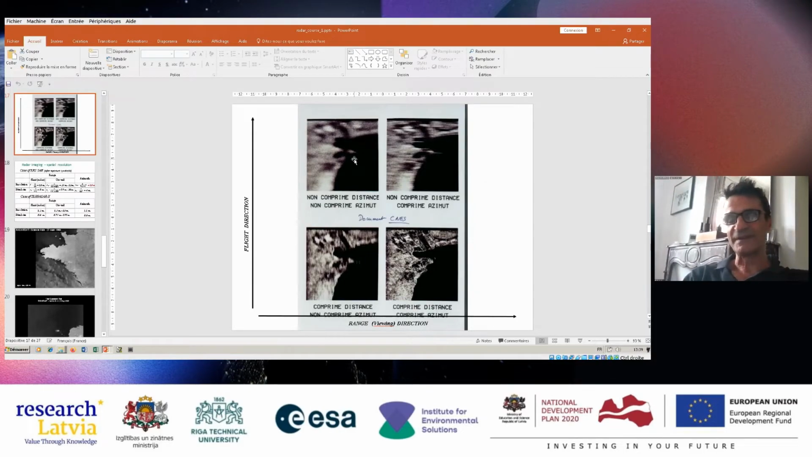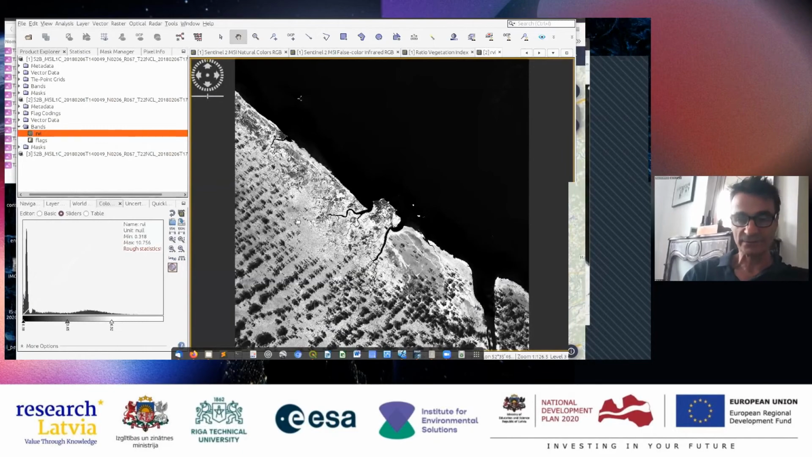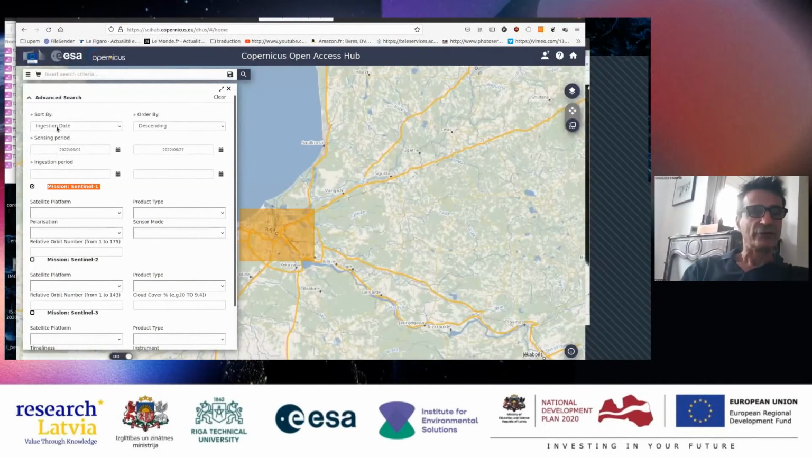I never use it, and I hope I will never use it. Raw data are just the raw echoes that reach the sensor. So raw data you don't take.